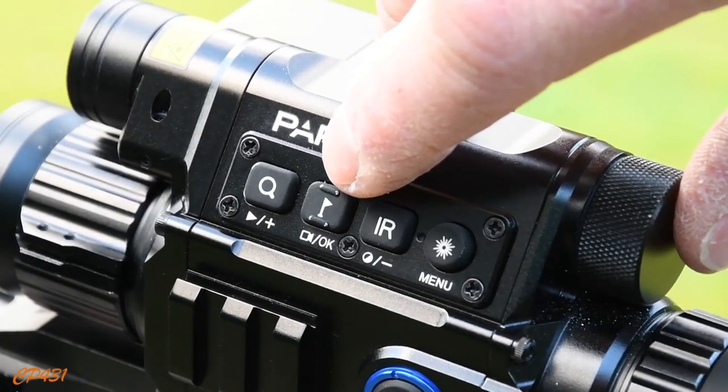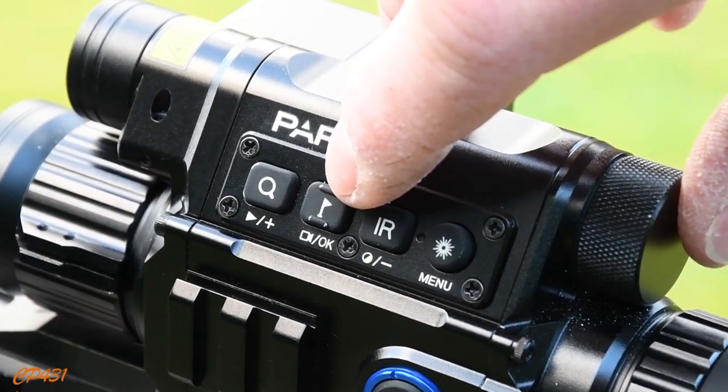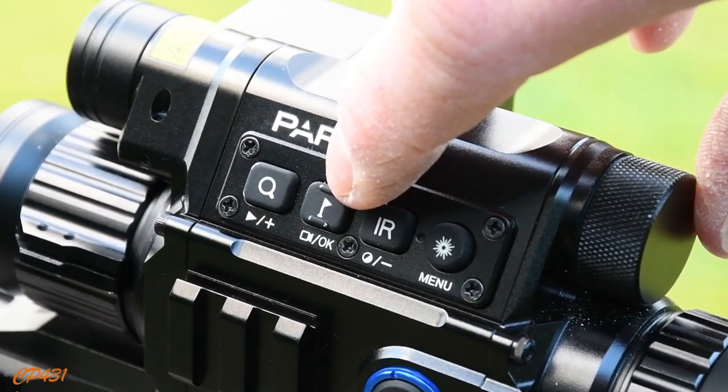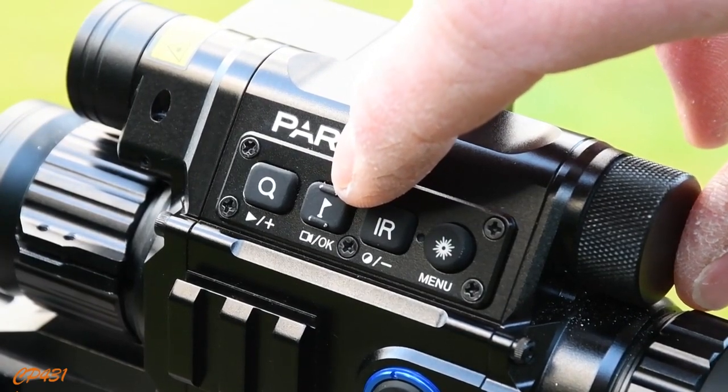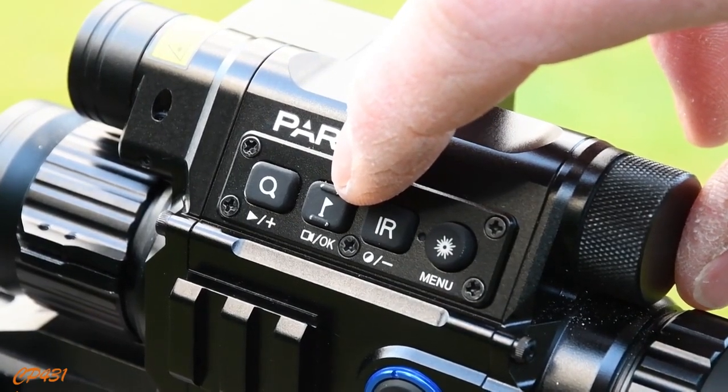Other buttons in use here. A long hold on the second button will turn the camera on and off to video proceedings. You can also set it to loop so you never miss a particular video. This can be varied in length as well.